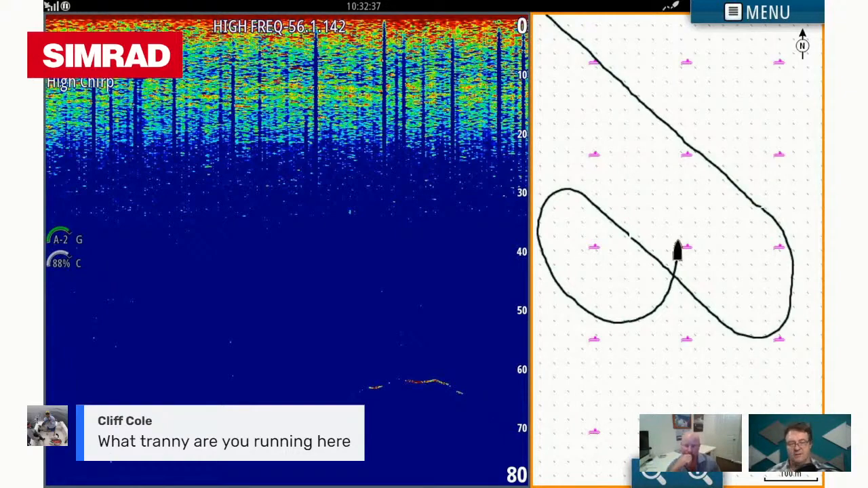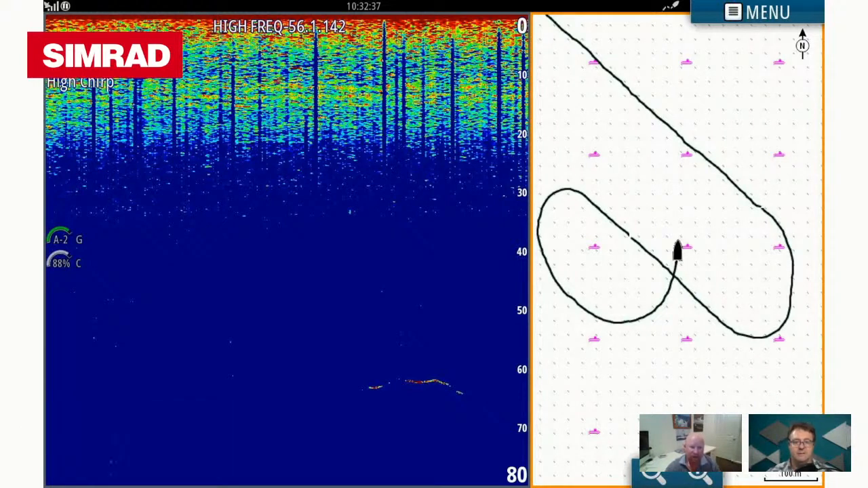Okay. Yeah. Excellent. So we've got a question just come through from Cliff asking what transducer you're running for this particular setup. In this setup, in this photo, it's an R509 LHW, which is a 1 kilowatt high frequency and 3 kilowatt low. The 1 kilowatt high is the same as a 175 puck style transducer, or the same as the 275. It's a 1 kilowatt high wide chirp.